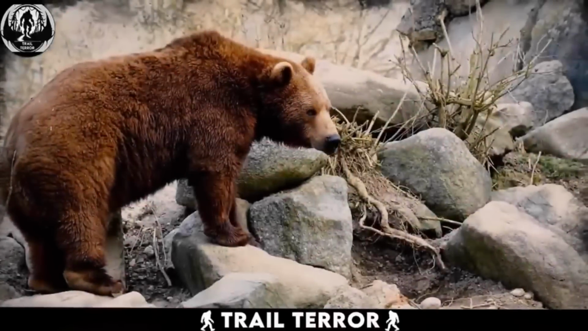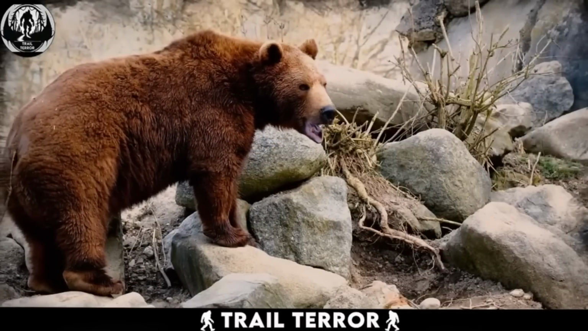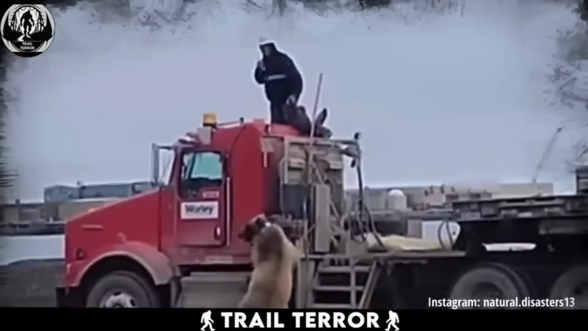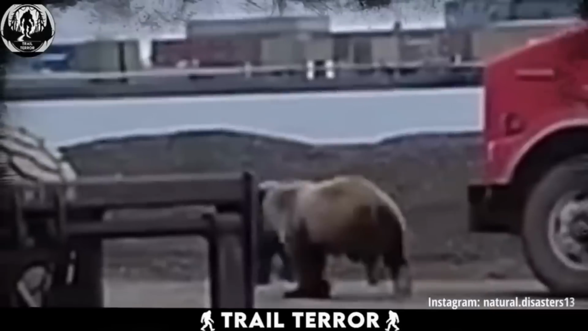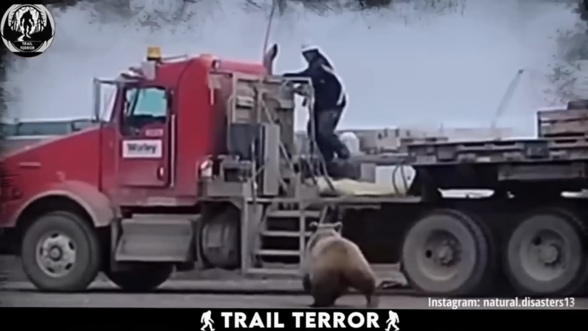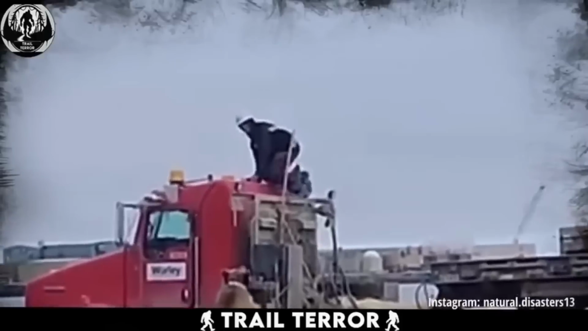We've heard stories of bears crossing paths with humans in various settings, but a construction site, that's a new one. In this video from Canada, a group of workers finds themselves face to face with not one, but two imposing brown bears. As the workers take a break for lunch, they suddenly spot the bears charging towards them from a distance. With adrenaline pumping, one worker reacts swiftly, scrambling up onto the roof of his truck for safety.